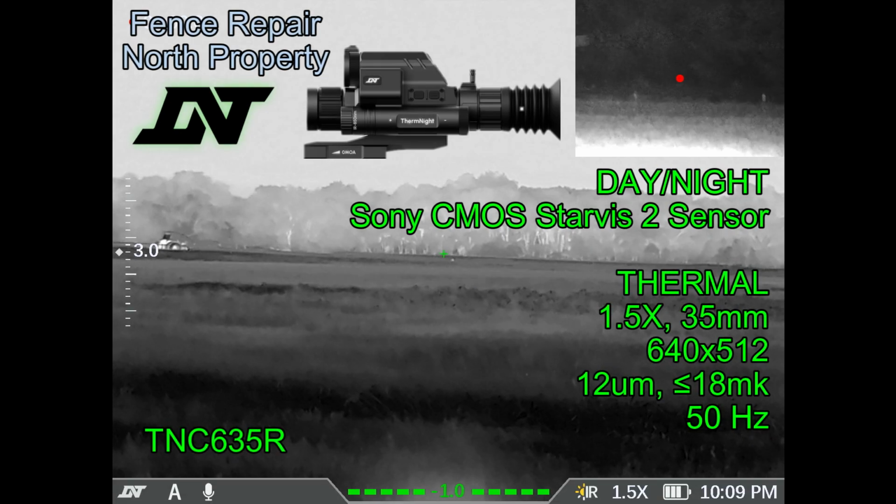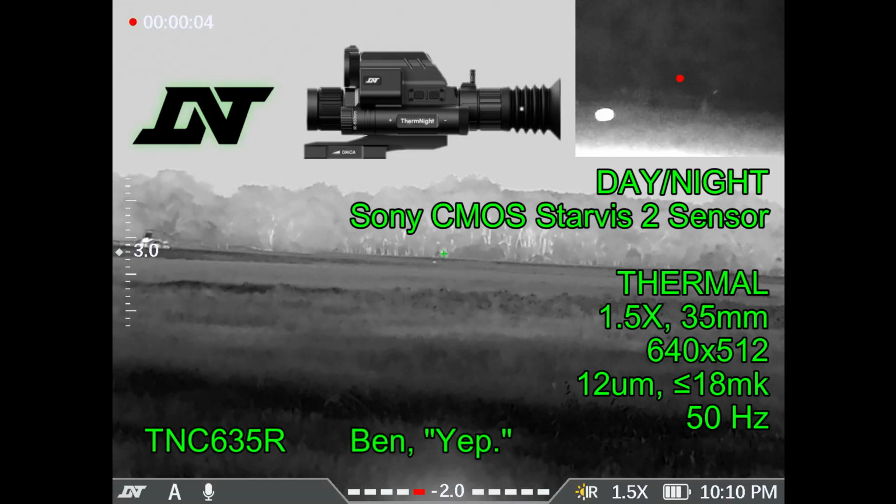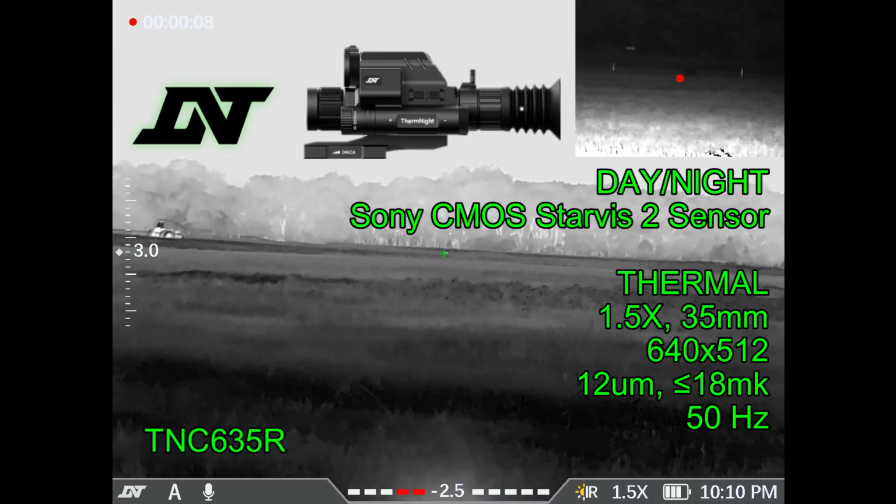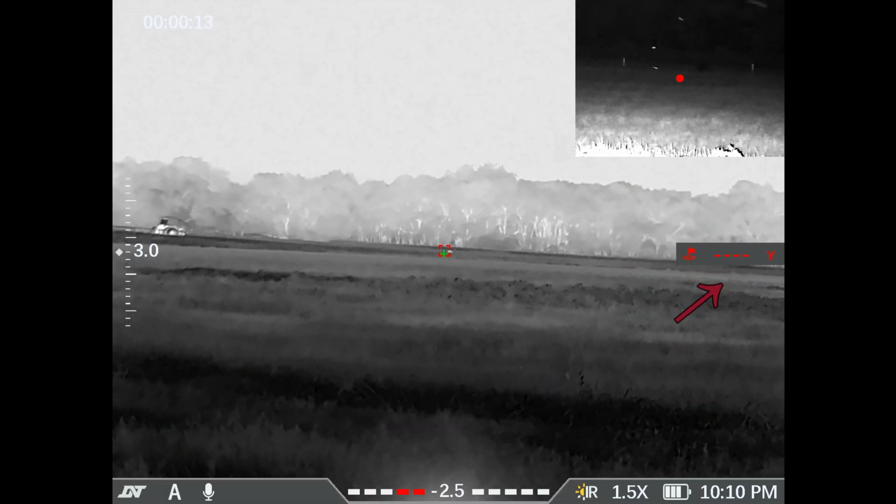Previously they let me try their entry-level ThermNight. He is through the fence. And this is going to be the TNC 635R. It's got both a digital day-night channel and a thermal channel. Can you identify on yours? And it's mounted on a 6.5 Grendel.